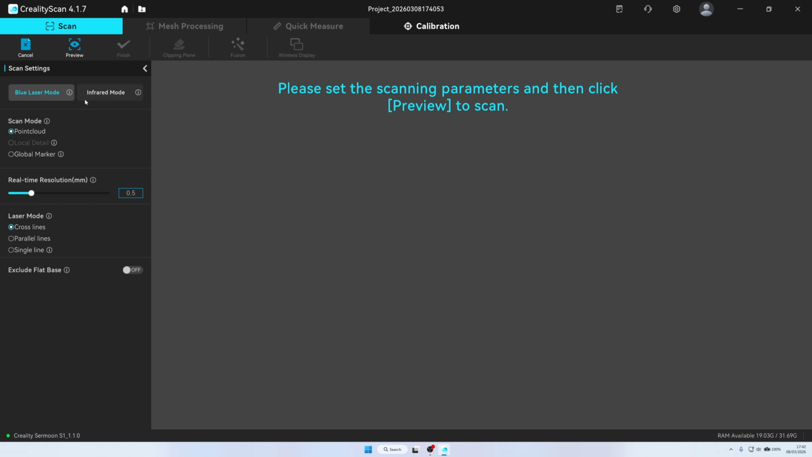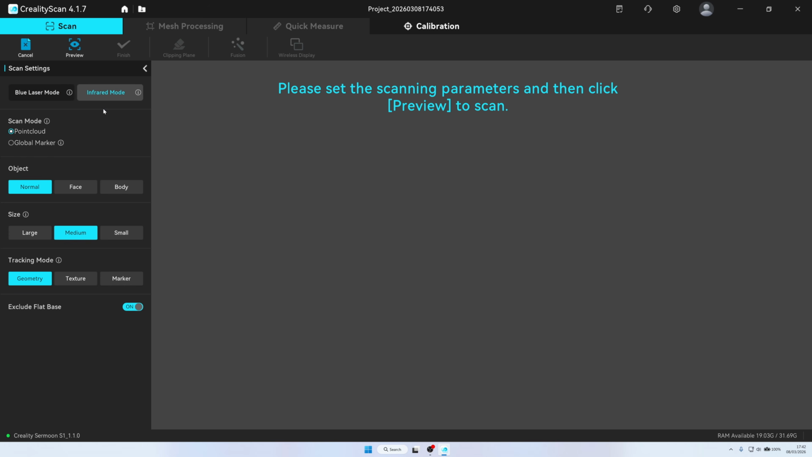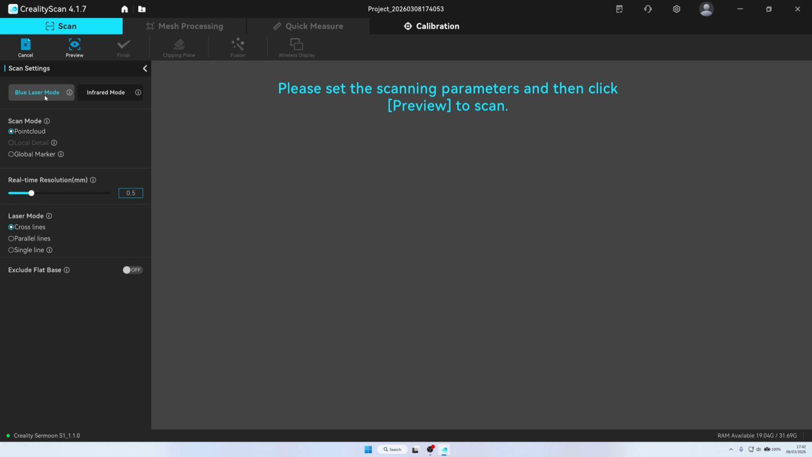We've got blue laser mode or infrared mode. Infrared mode is just like we did with the Creality Autolight. Blue laser is what we're interested in today. We've got point cloud, we've got global marker. I'm saving global marker for later on. First of all, I'm just going to scan in point cloud mode.